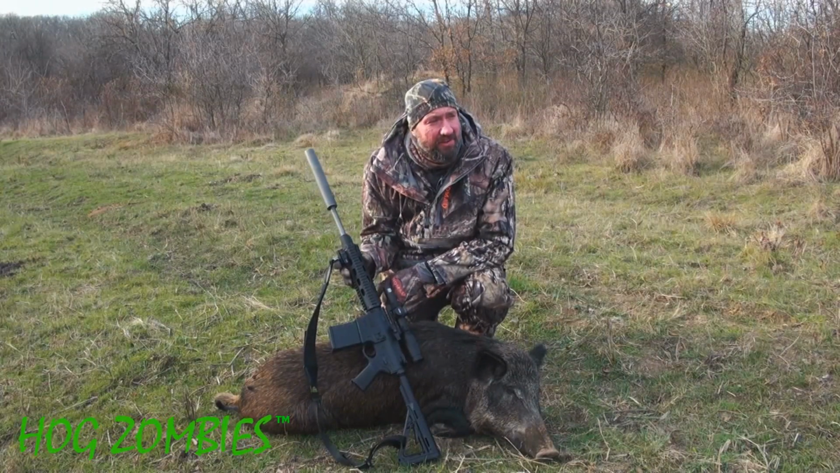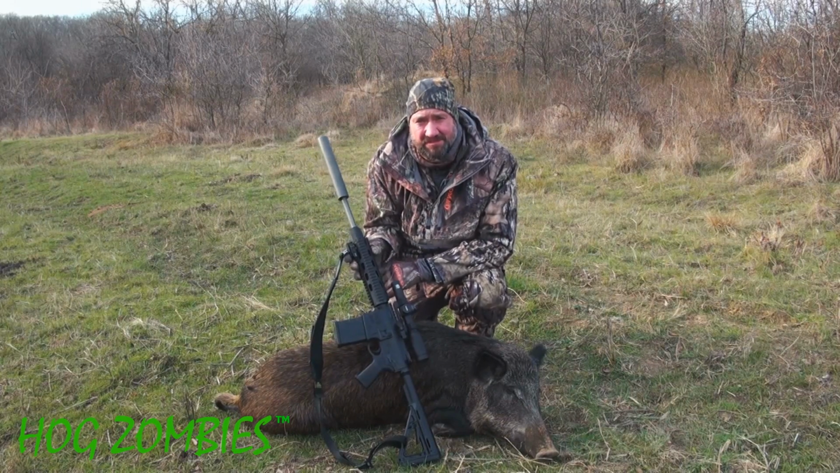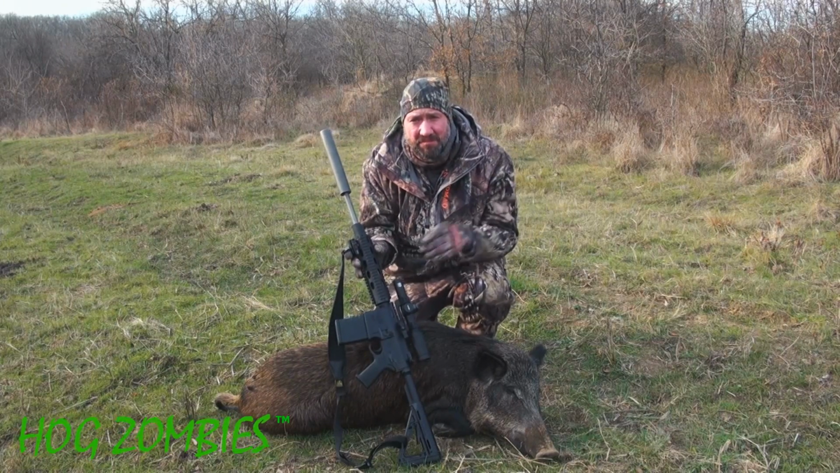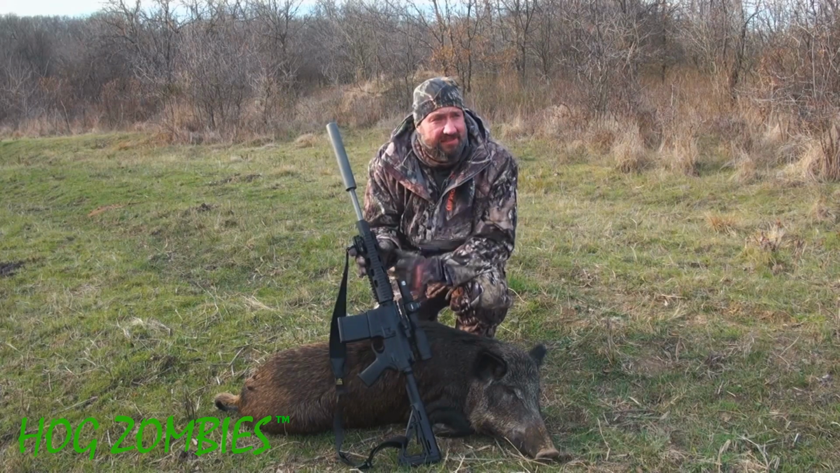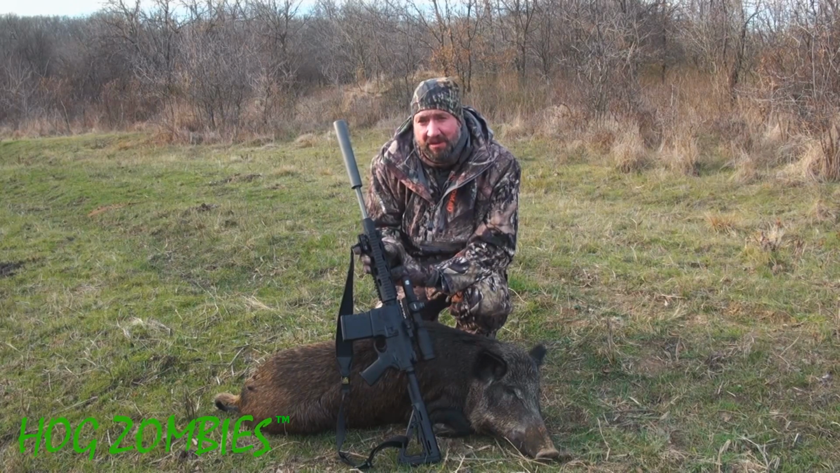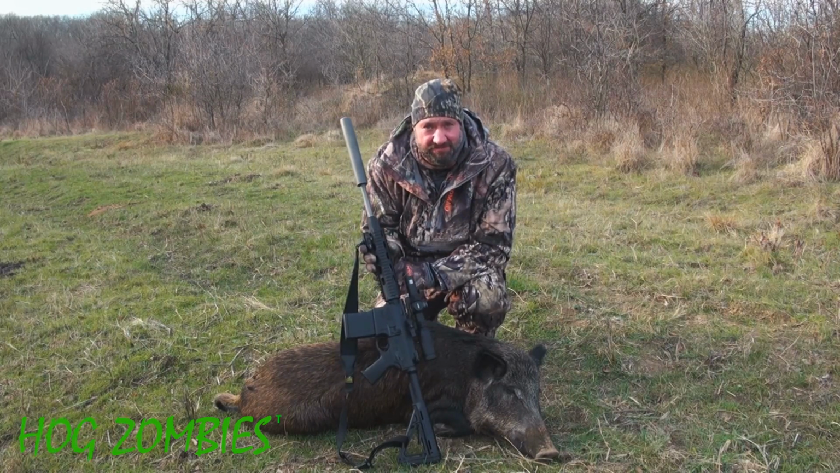So it's Sunday afternoon, it's probably 22, 23 degrees. We came back to this pipeline, and instead of watching it from the truck, Glenn and I sat on both edges, because some deer have been crossing nearby, so we were hoping to get on something using this crossway right here. And I think both of us were daydreaming a little bit because we both saw it at the same time, a hog right in the middle of this field.